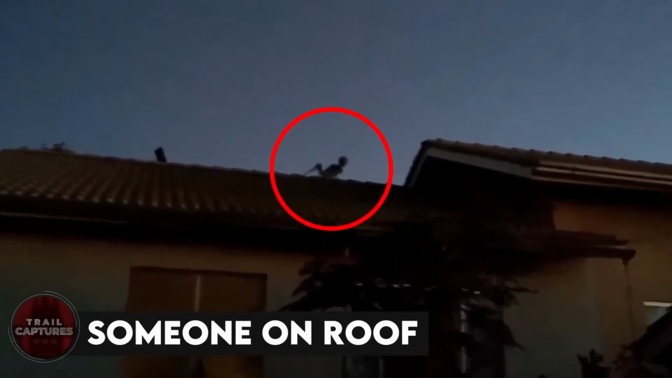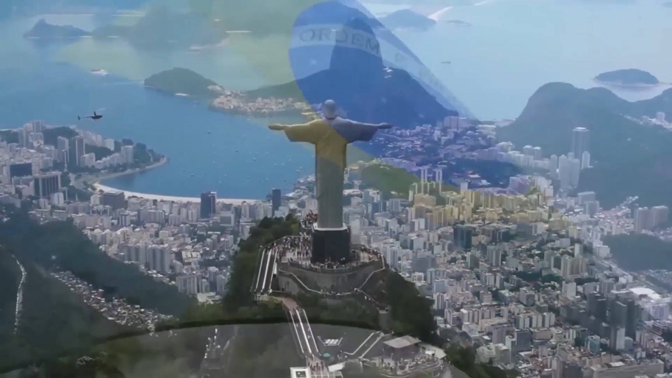Someone on the roof. Once upon a time in Brazil, a guy was just doing his own thing, when something bizarre caught his eye on a rooftop. He quickly grabbed his camera and started recording. The footage revealed a strange creature that resembled a gigantic ant, casually hanging out on the roof. Some folks believed it might be an alien, but to me, it just looked like a really huge ant. Who knows what creepy crawlies lurk in the depths of Brazil, right? The creepiest part was that the creature vanished into thin air as soon as the guy spotted it. What was its mysterious purpose? We may never find out.